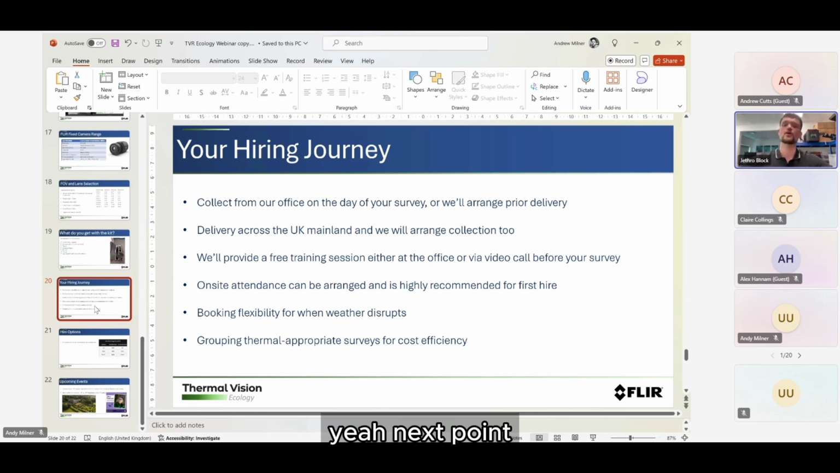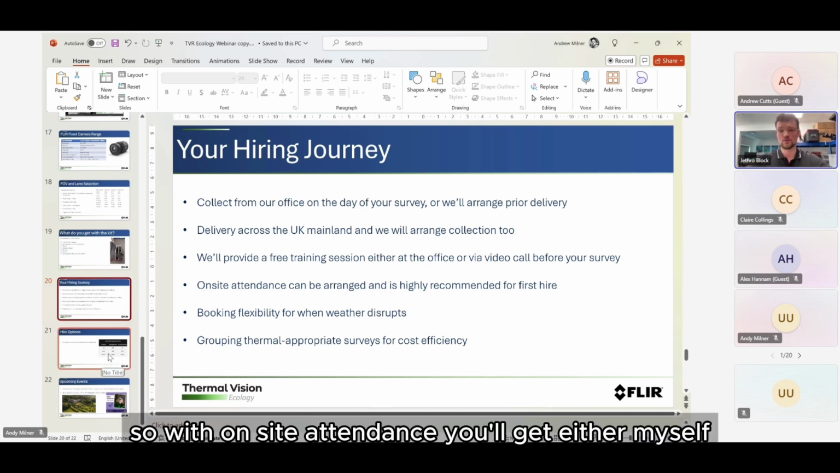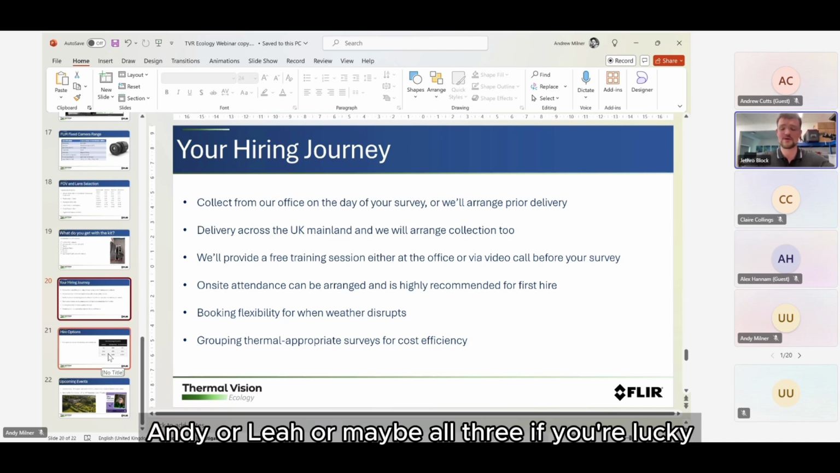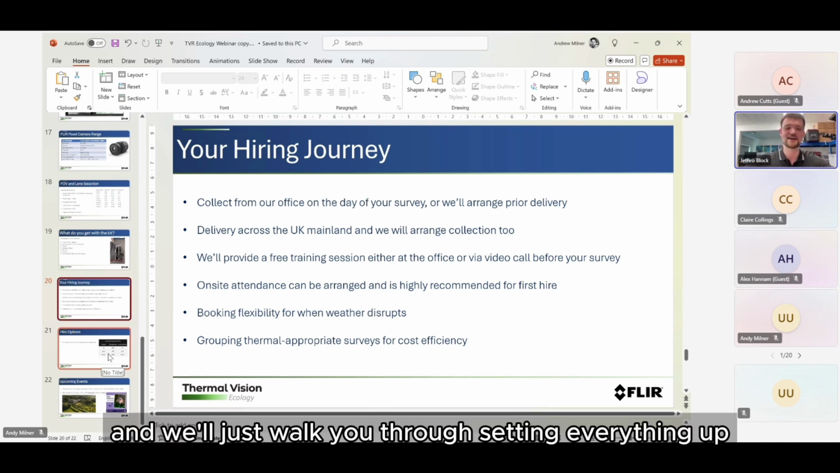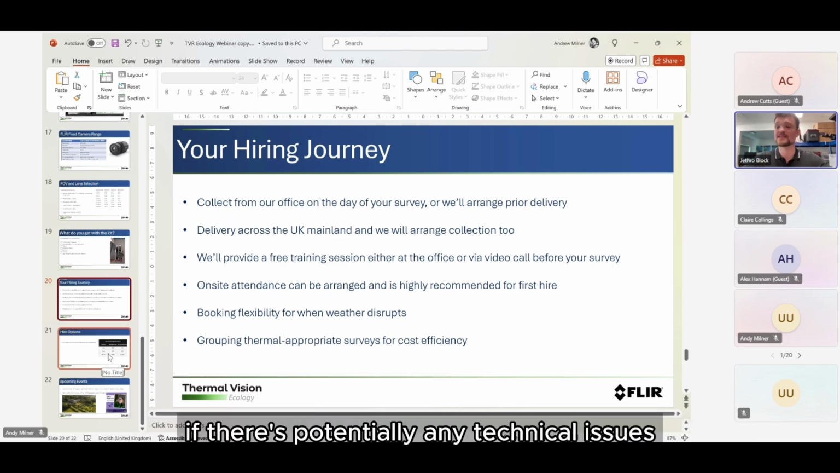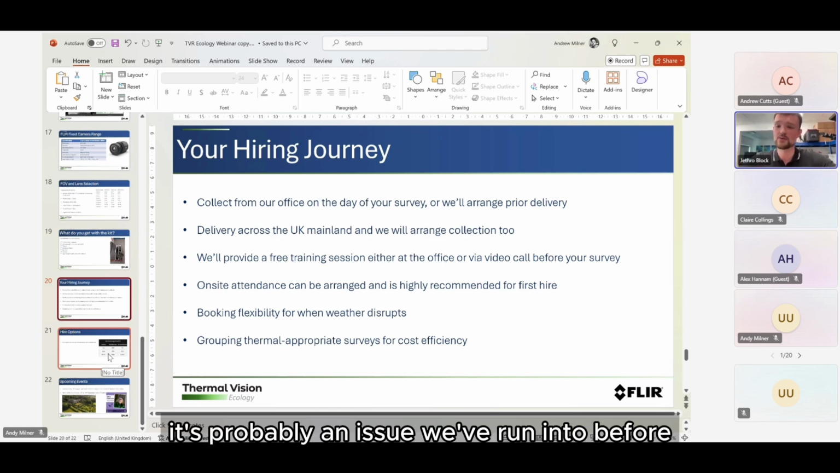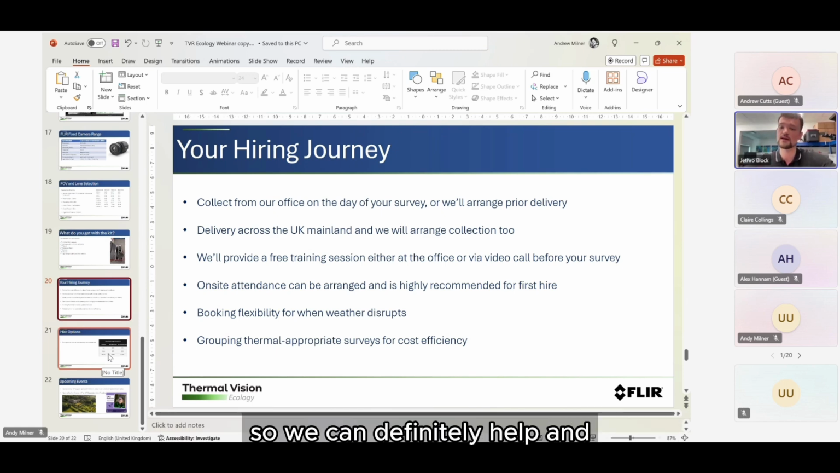Next point, on-site attendance can be arranged and is recommended for the first time. With on-site attendance, you'll get either myself, Andy, or Liat, or maybe all three if you're lucky. We'll walk you through setting everything up, bring additional lenses, and make sure the whole night goes without a hitch. If there are any technical issues, or it's not working with your computer or tablet, it's probably an issue we've run into before, so we can definitely help smooth things out.